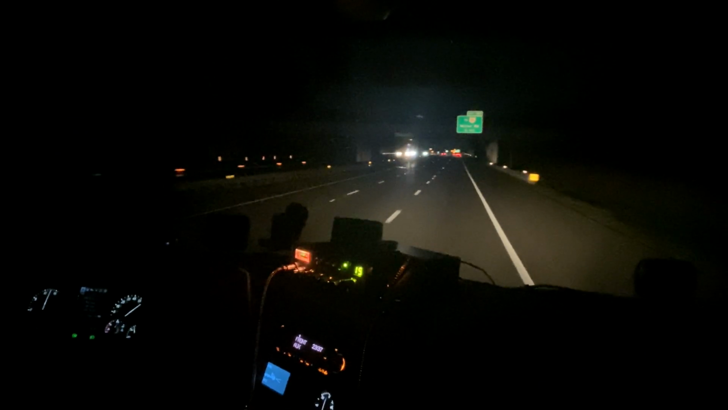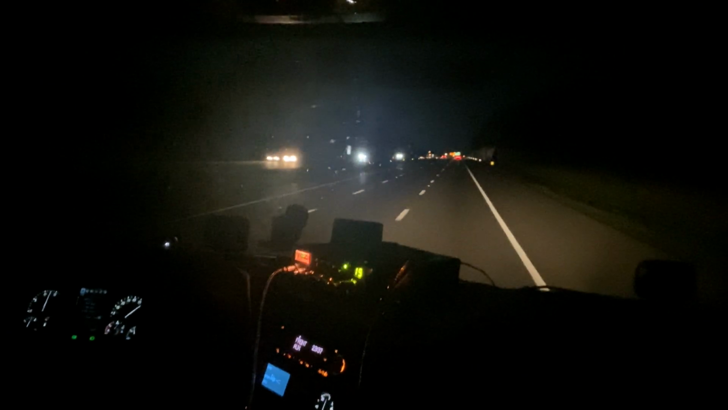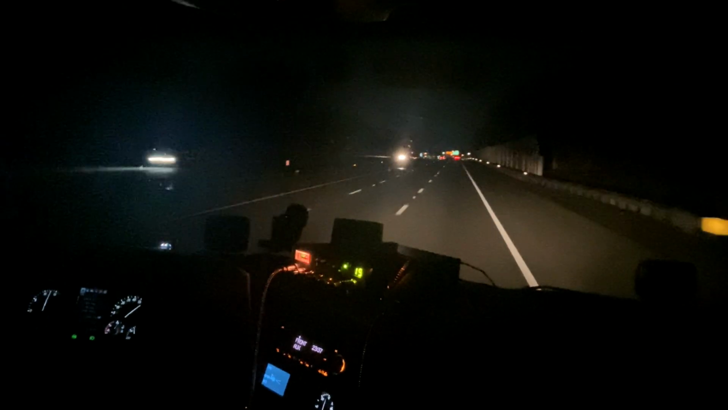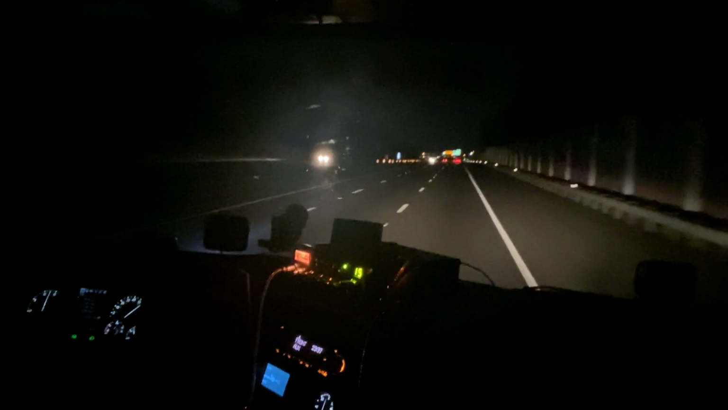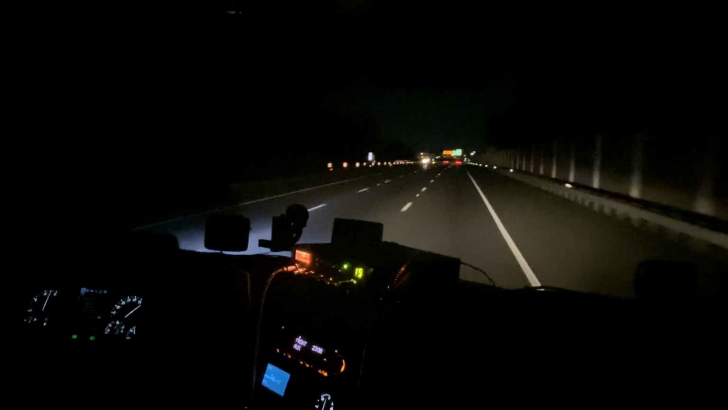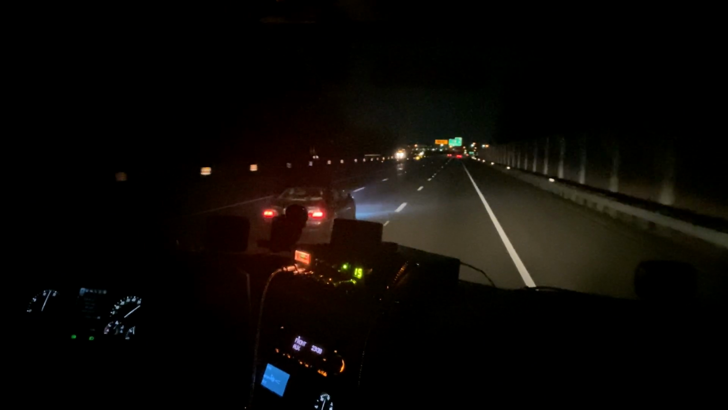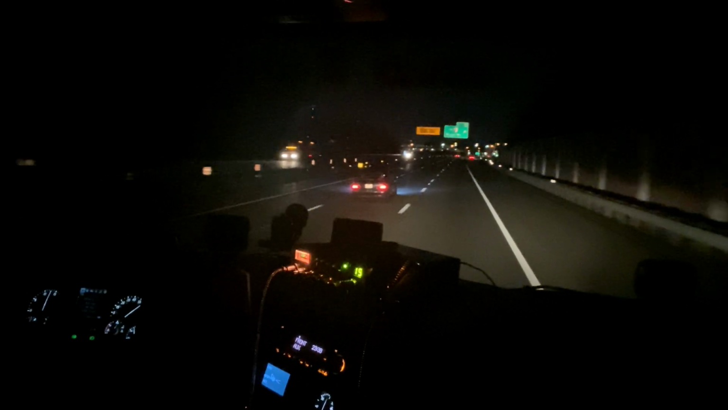Just prepare for that. Be prepared. Always looking ahead, scanning the shoulders. Like I said, 9 times out of 10, if they come, they come, and there ain't nothing you can do but just hold on and brace for the impact. If you've never hit a deer before, it's a sound that you won't forget once you do. And it's a feeling you won't forget. It has a certain sound that just, you know you done killed something.